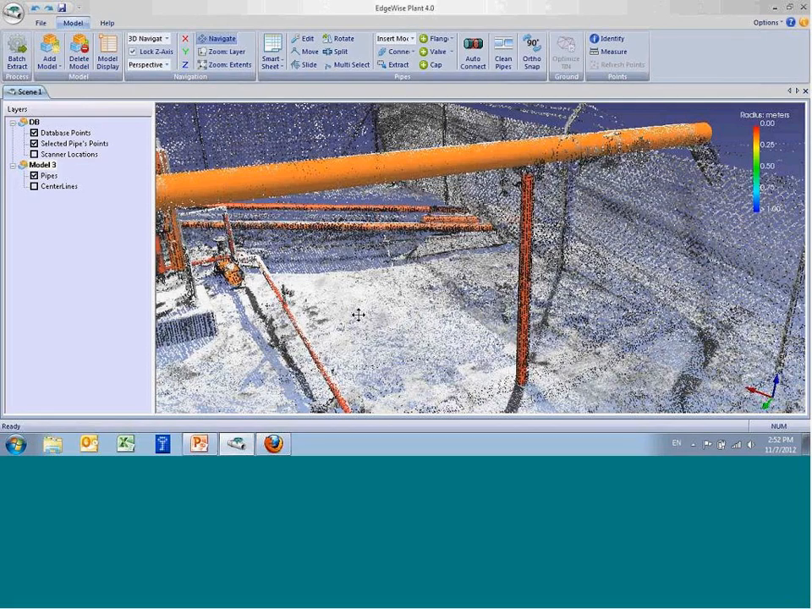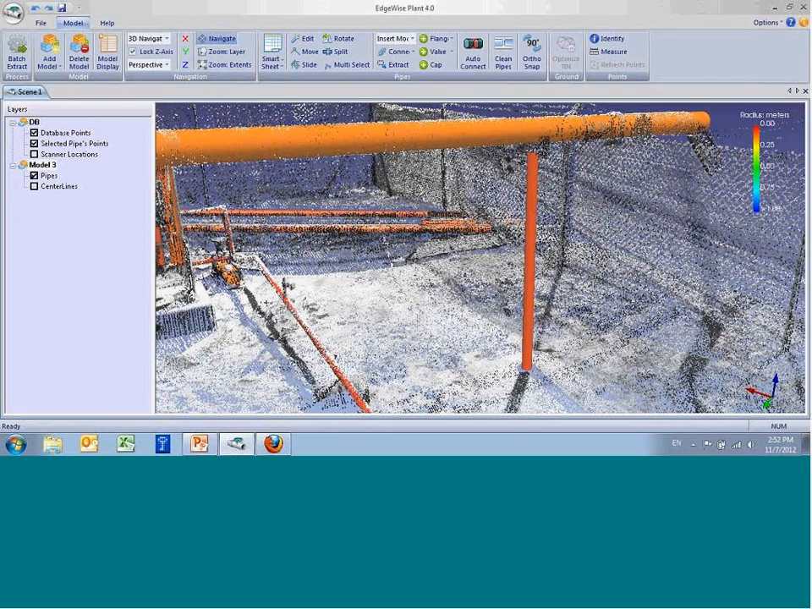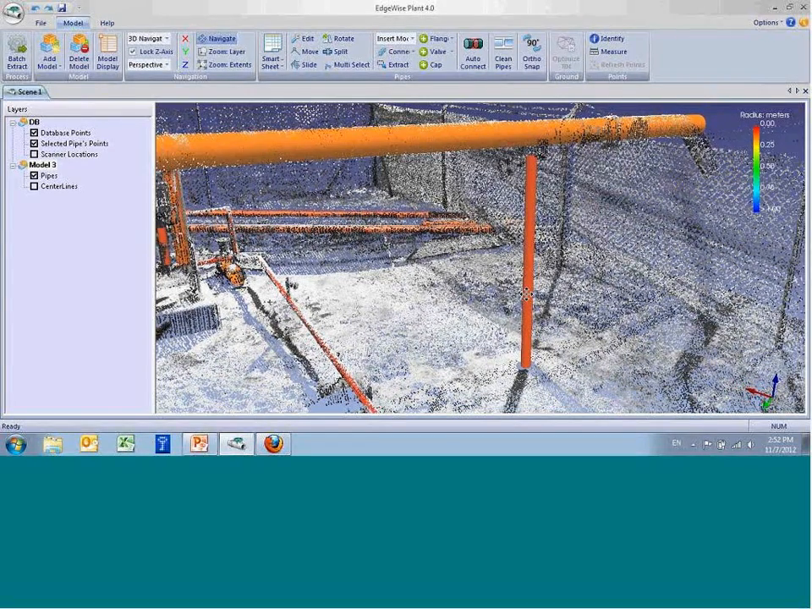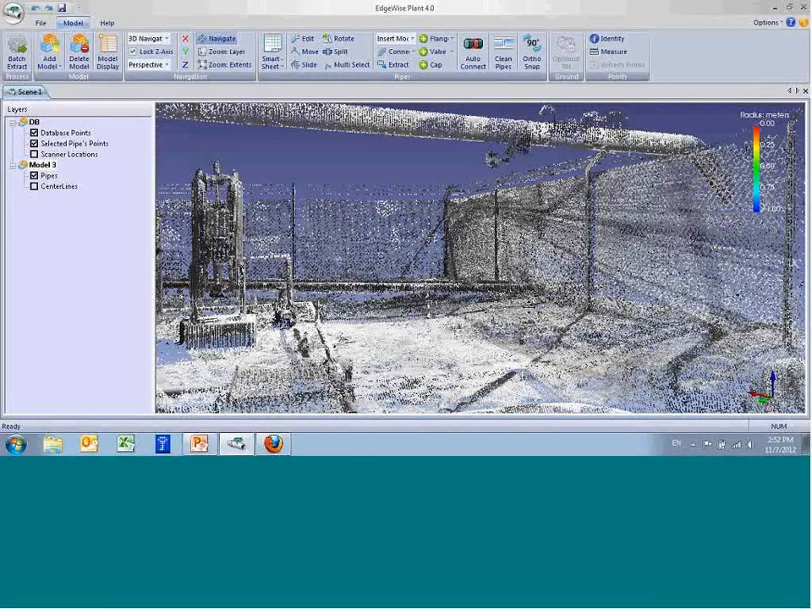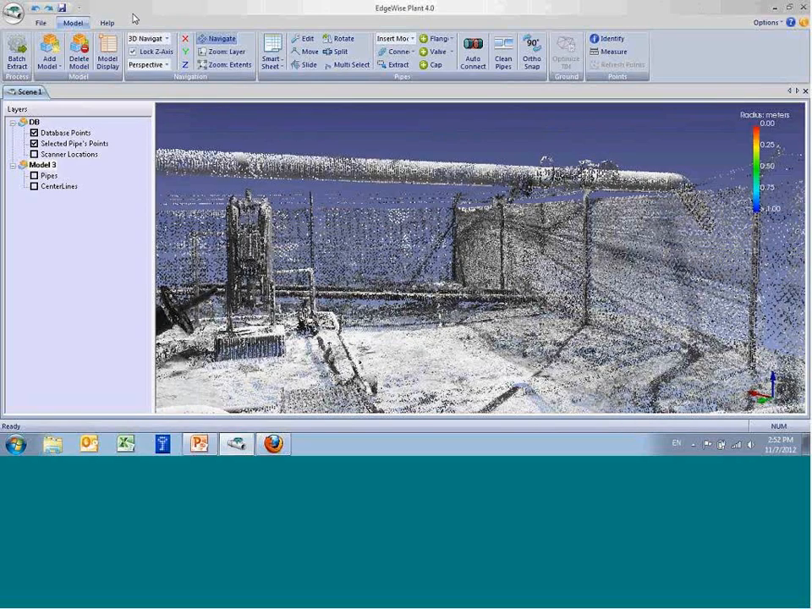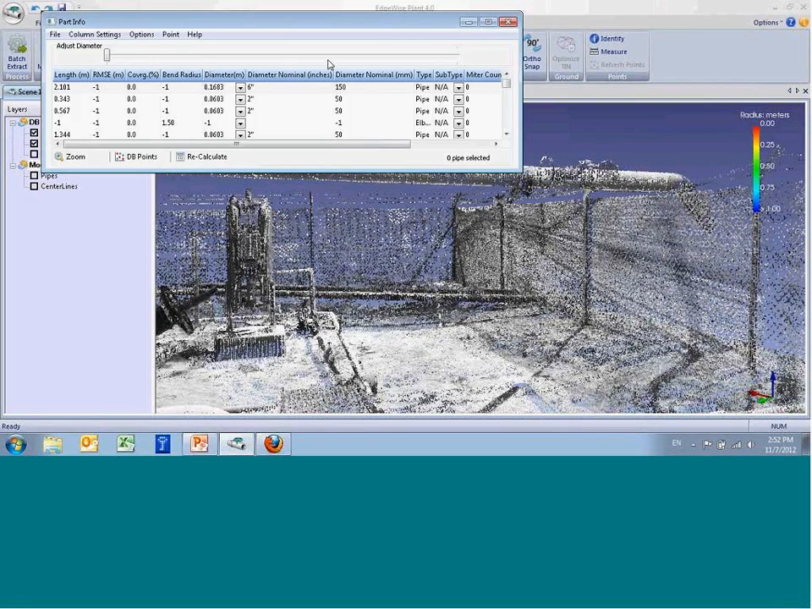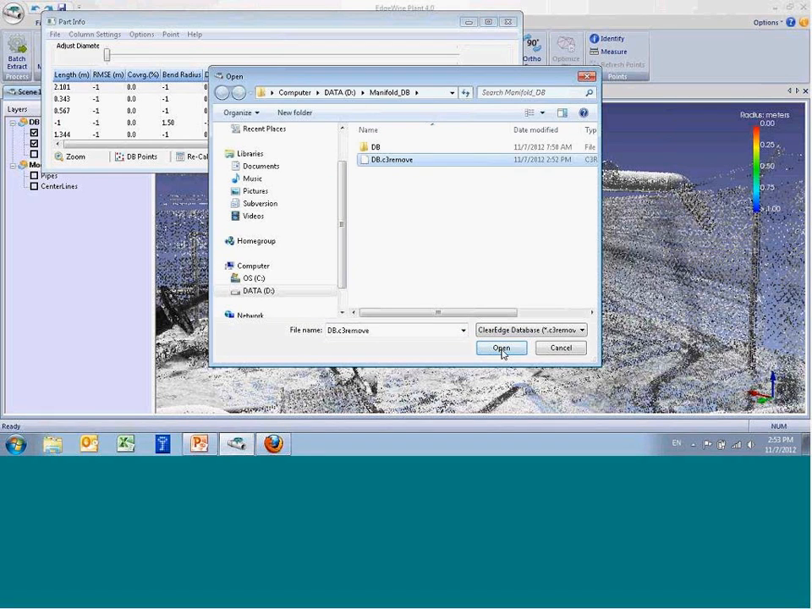So if I navigate now, you can see that when refreshed, there's now no pipe in the point cloud at all, as if it never existed. So it's completely removed from the point cloud. We can add it back in if that's a mistake. That's real easy to do. So we can restore those points and choose the file that I just created.